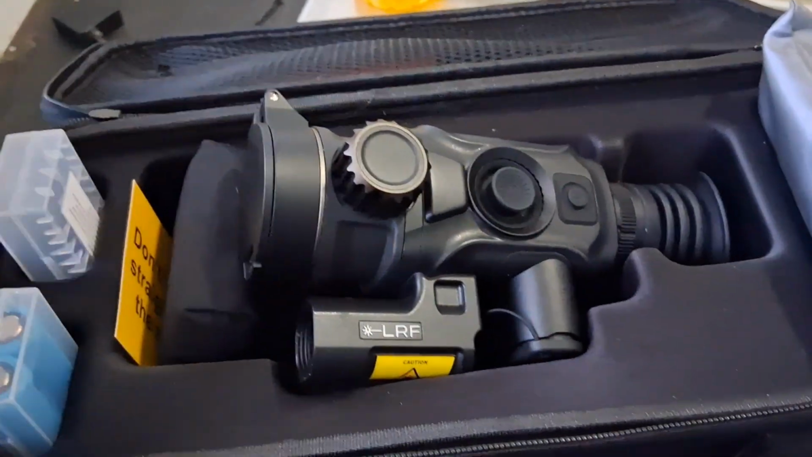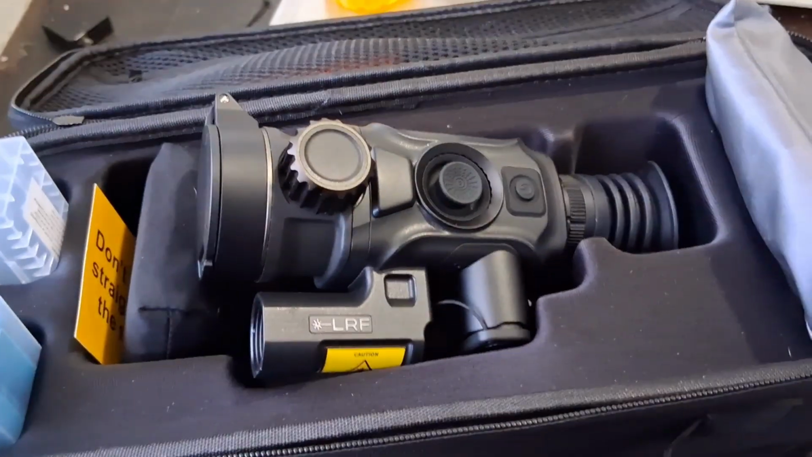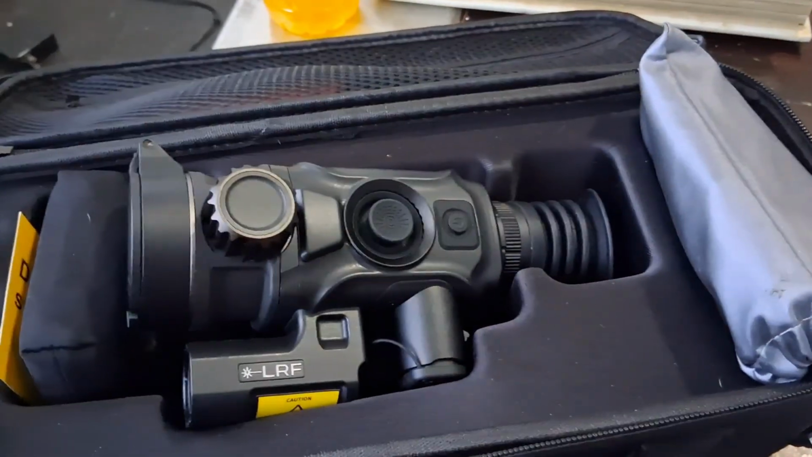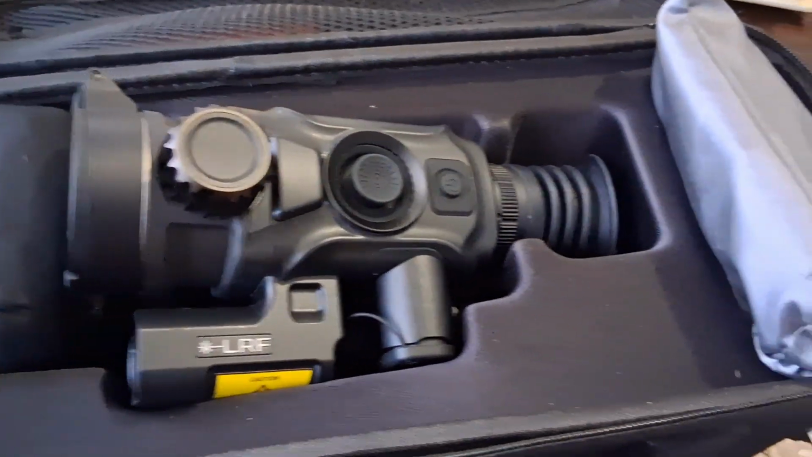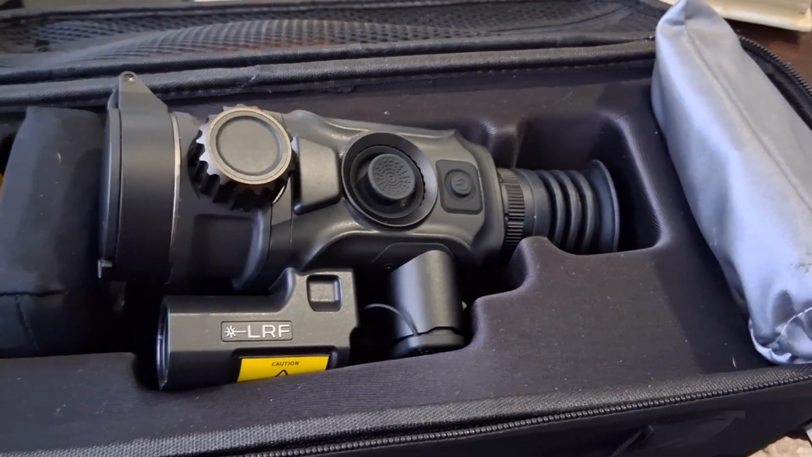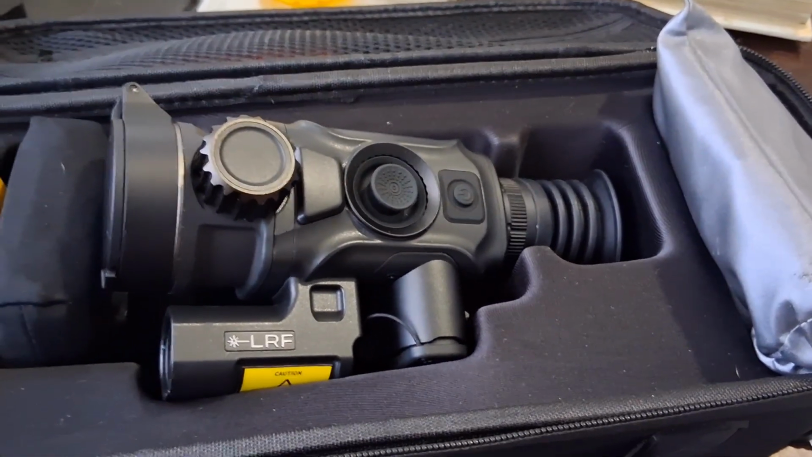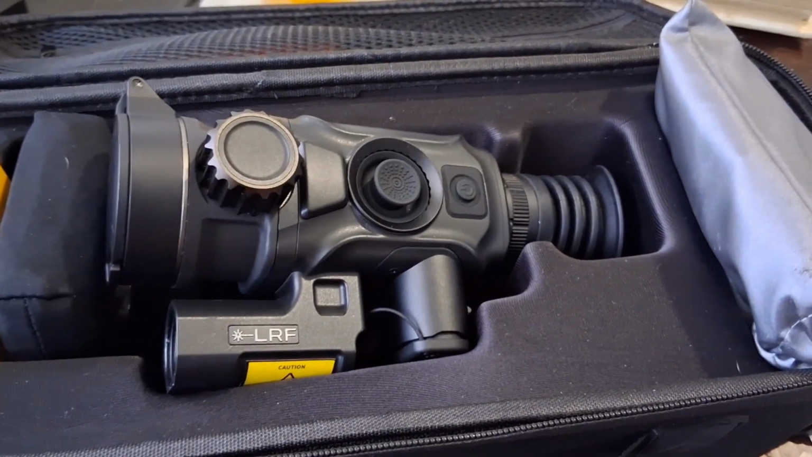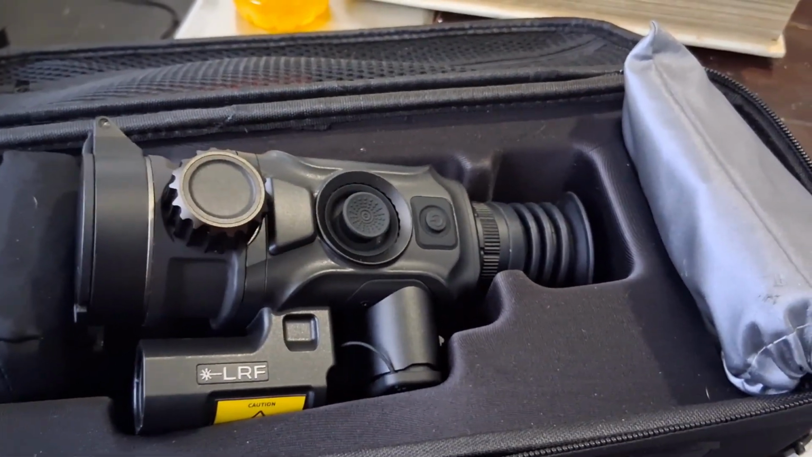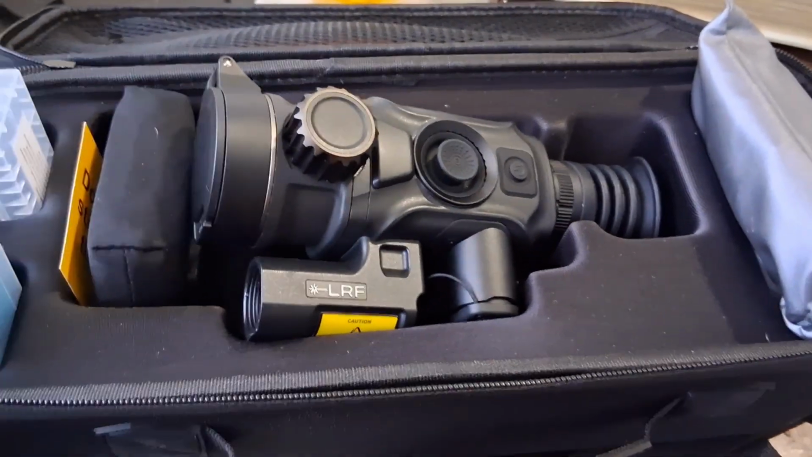But the positive things about this scope far overwhelm the negative. I am going to highlight some of the negative because I want to give an honest review. I have not been compensated by the company in any way. I paid for this with my own money. So I am going to give an honest review. And I really had to try to find negatives about this scope. And there are a few, but for the most part, they hit a home run with this.